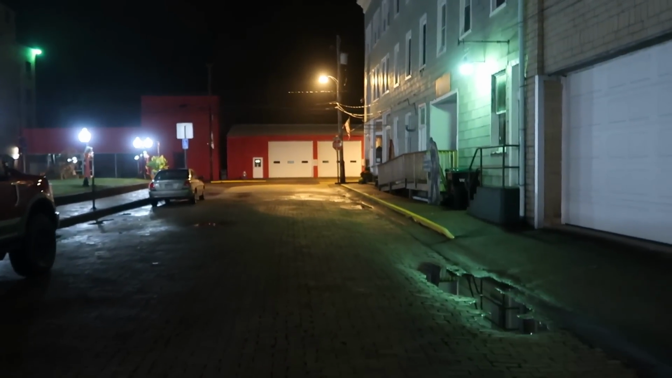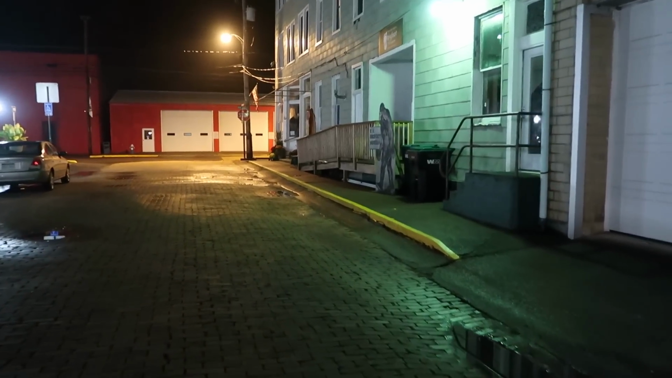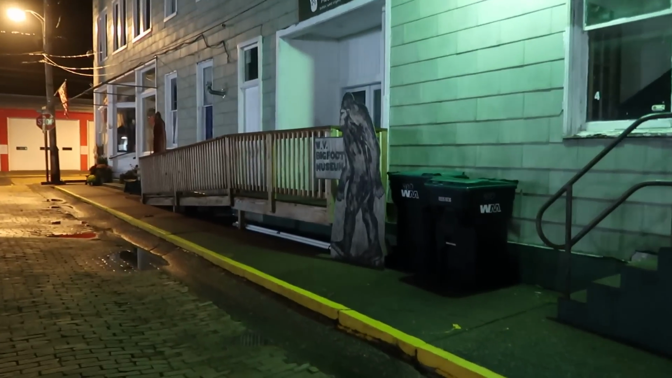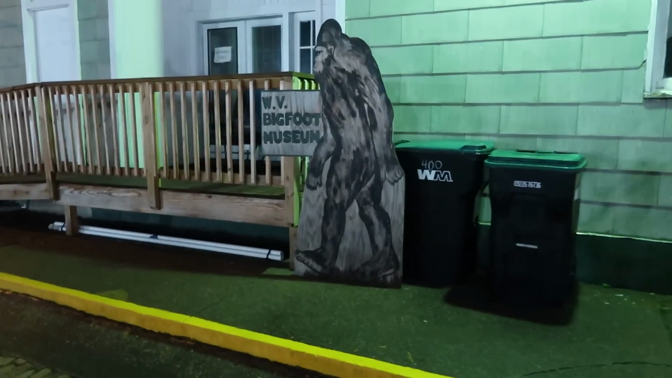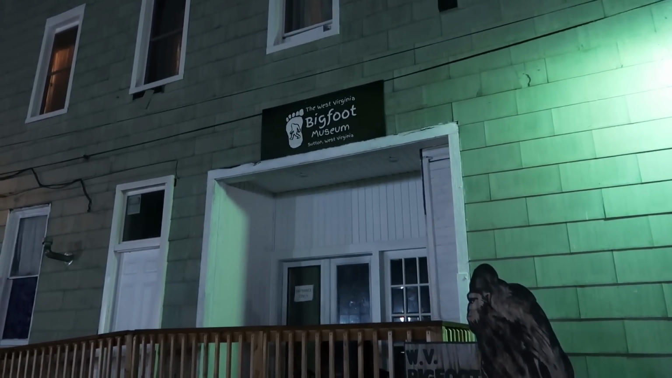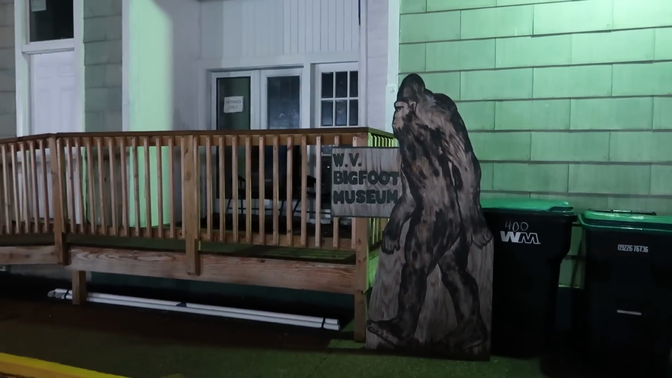I see up here on the right we have another cryptid, because over here they have the West Virginia Bigfoot Museum. See Sasquatch there. Now obviously they're not open at 3 in the morning, but I did stop by the Bigfoot Museum last time I was here. It's a lot of fun.